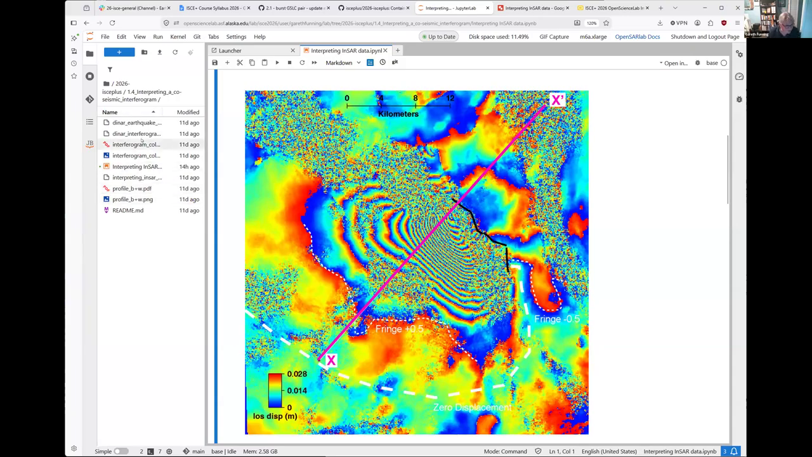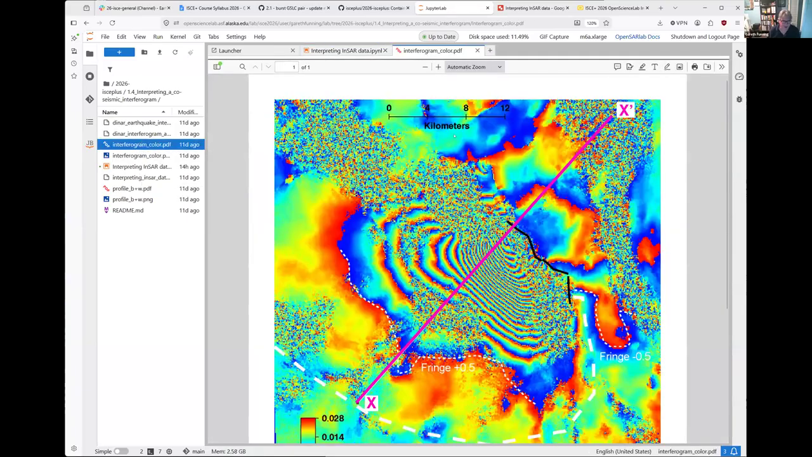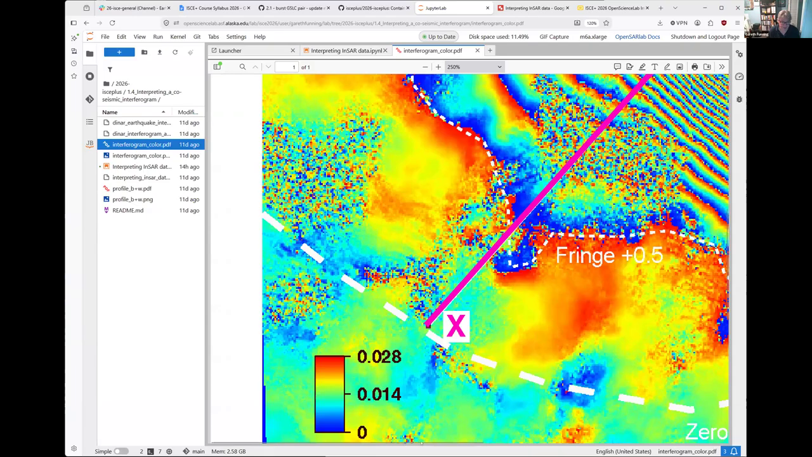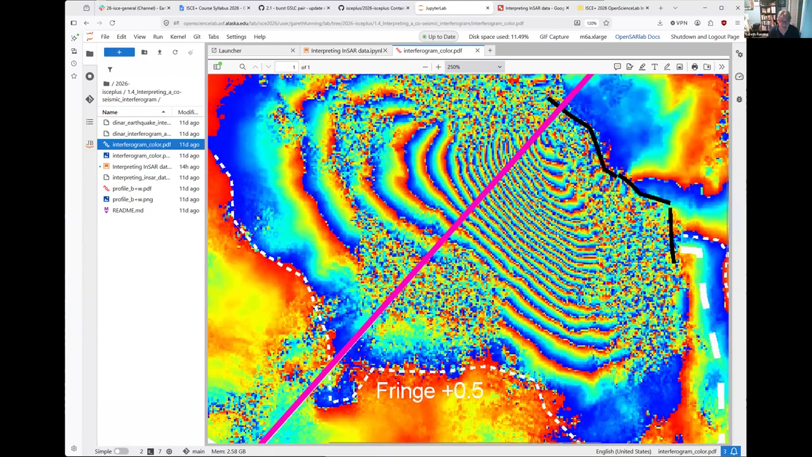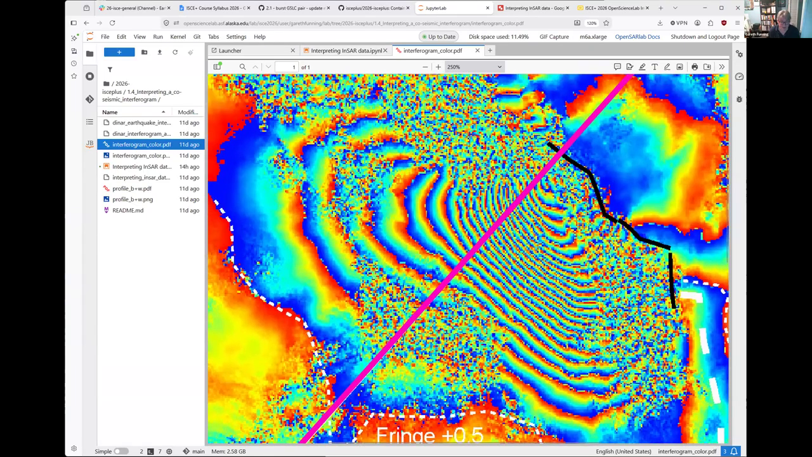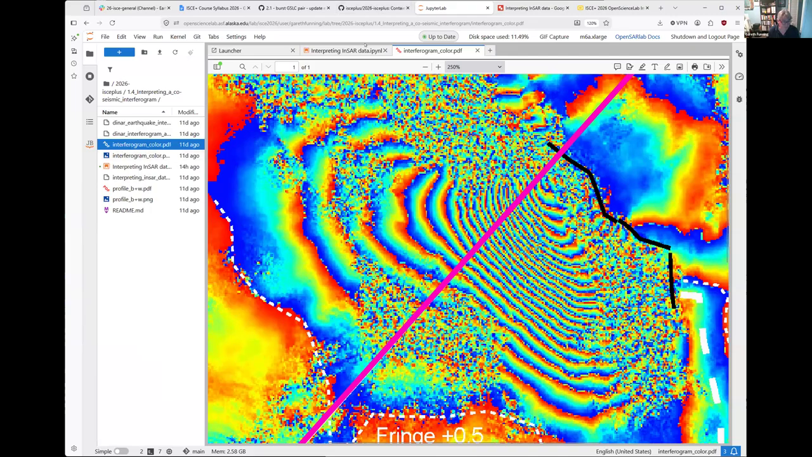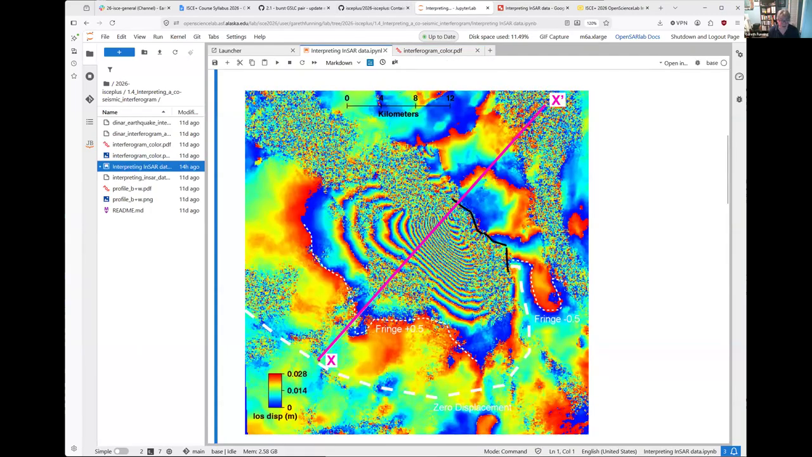There are also a number of different versions listed here. You can open the PDF and zoom in if that helps. You can also download the PDF to your machine by right-clicking on it and choosing download, and then open it larger in a different window if you want. But how many fringes do you think there are in this collection of fringes here?